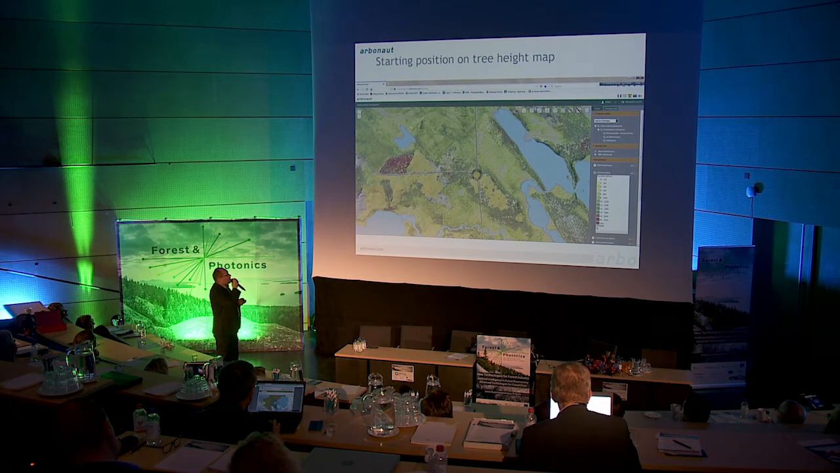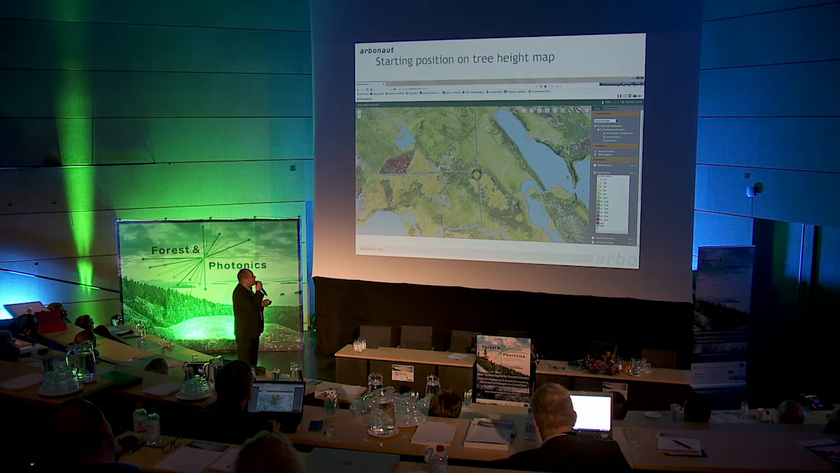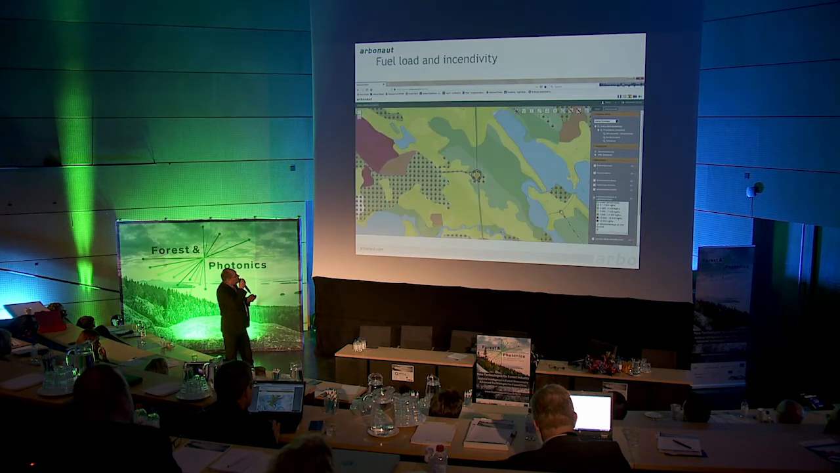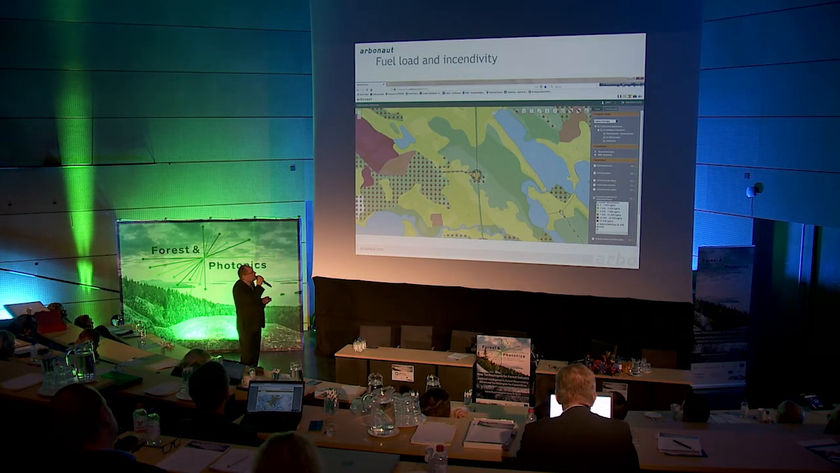If you look at the canopy height map, you can see that there is some low vegetation, 2 to 4 meters high, and then this end has much higher vegetation, like 10, 15, even 18 meters high. And if you look at the fire management map of LiEXA, we can see that the area where the fire started was actually identified as an incendiary area where the fire might start easily.